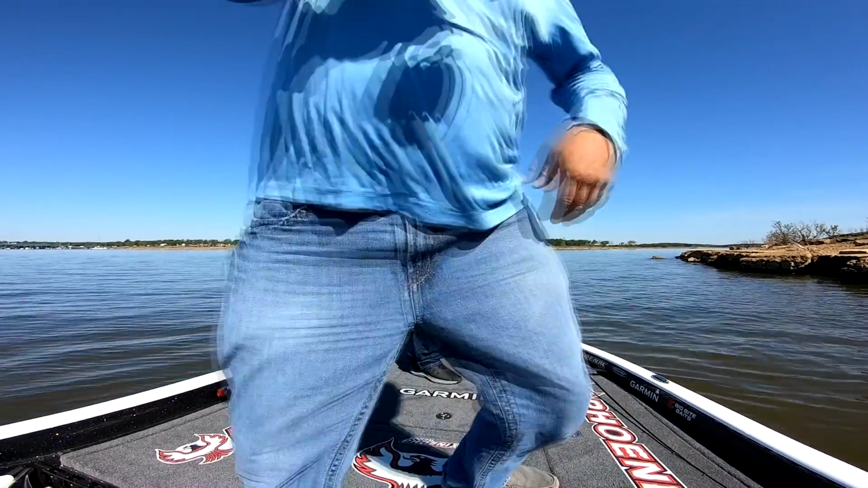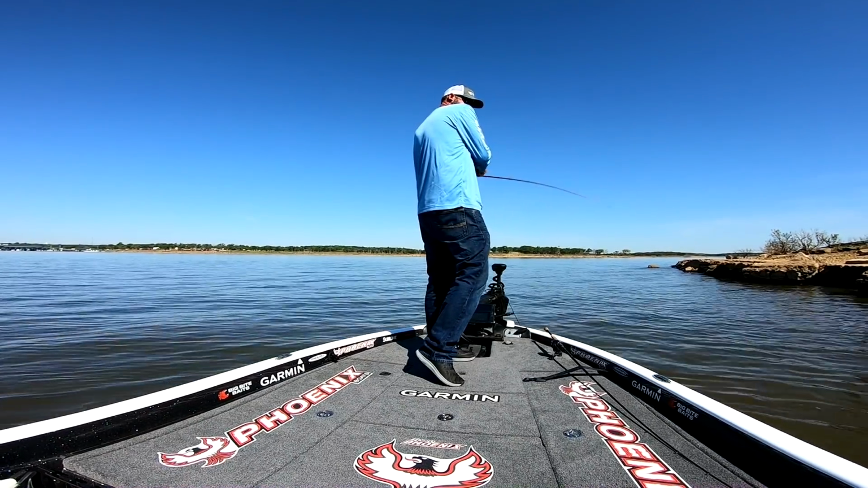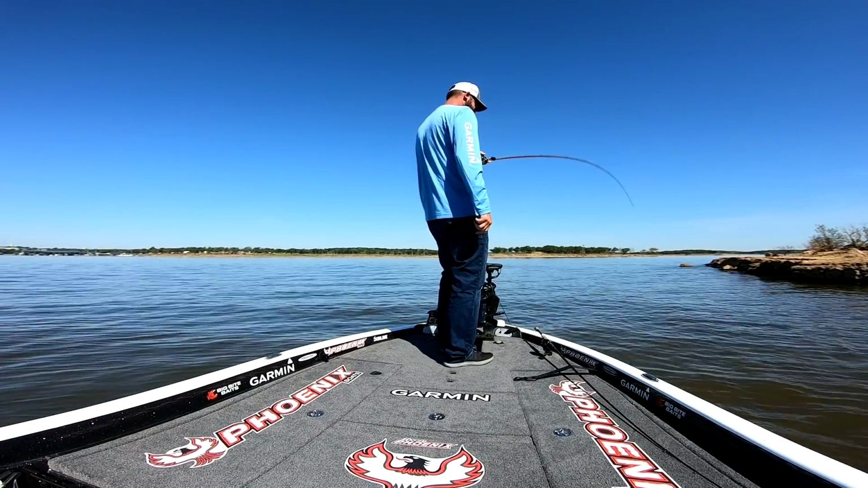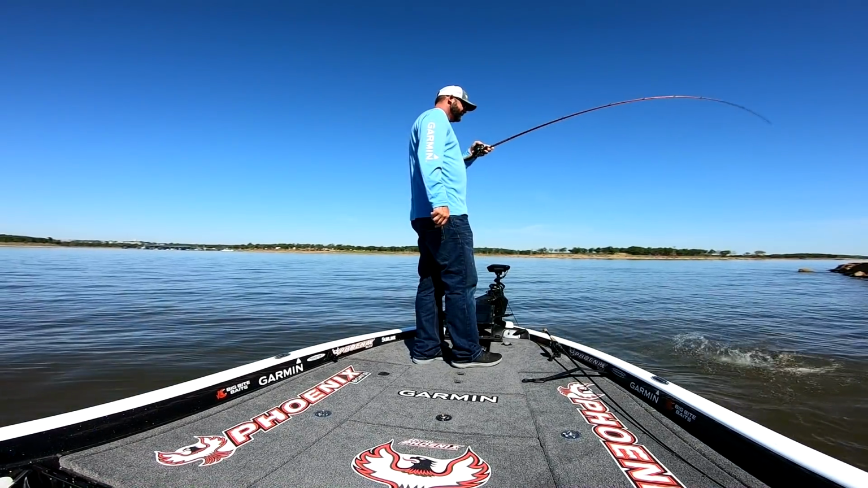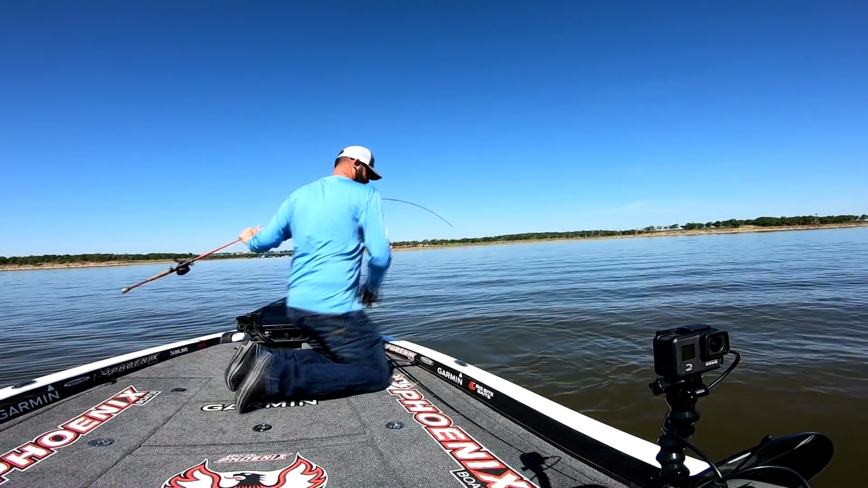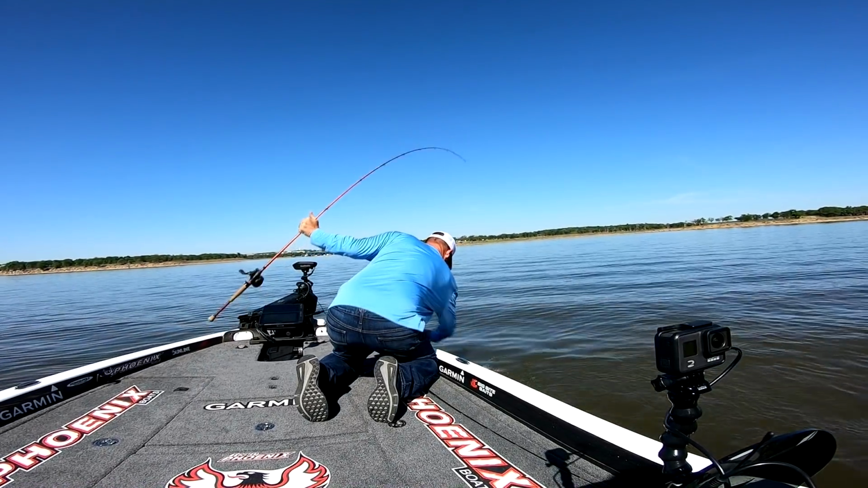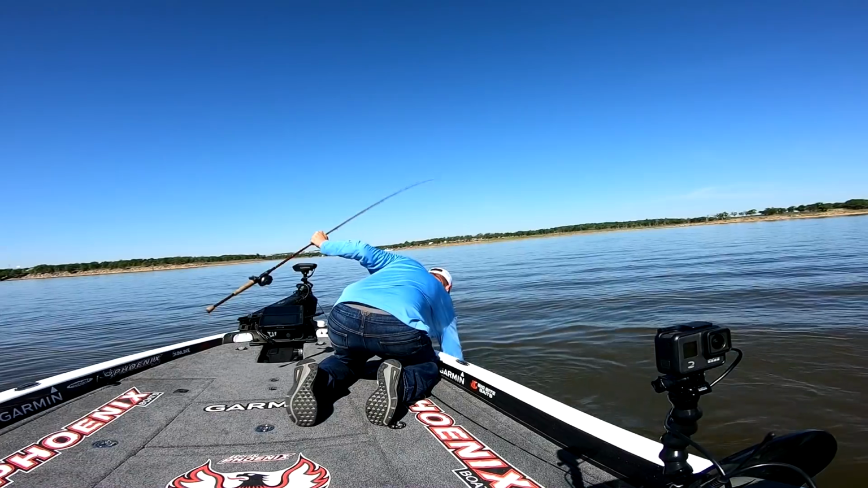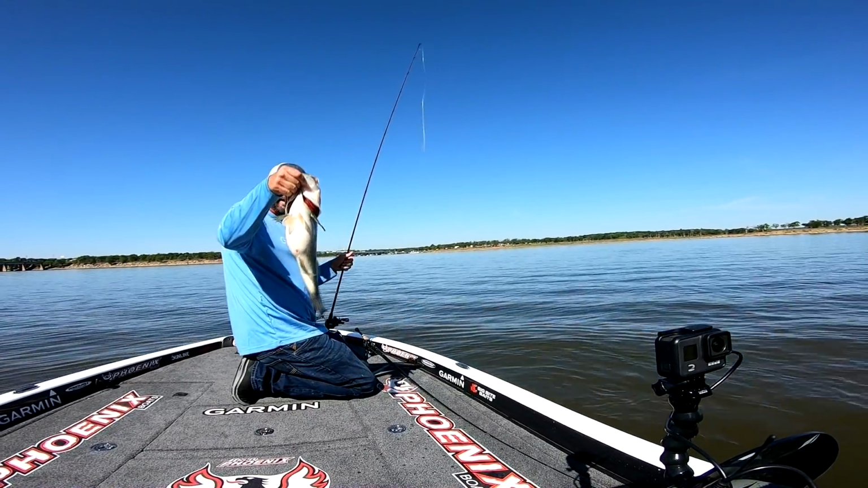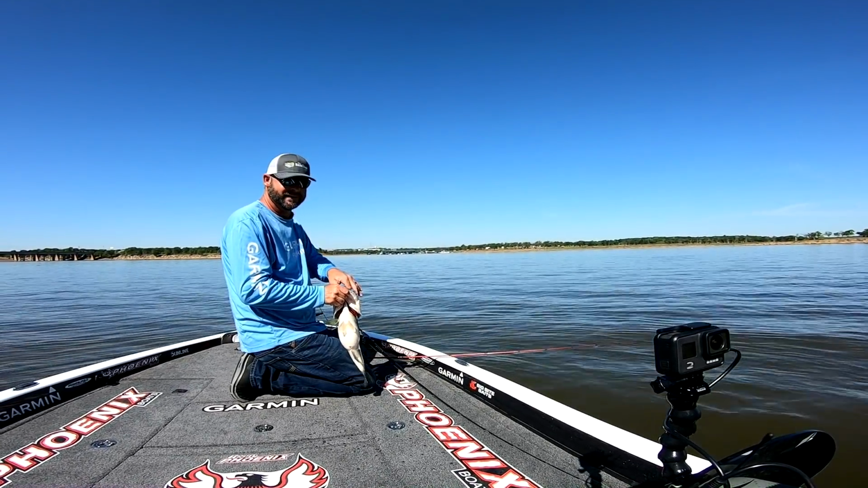Oh, big, right up there behind that rock. Oh, big on the LBJ. God, this lake's got some good fish in it. Oh, she is big. Oh yeah. That line is frayed, just like we were talking about. God, look at that belly. Oh yeah, I got a scale. We got scales.